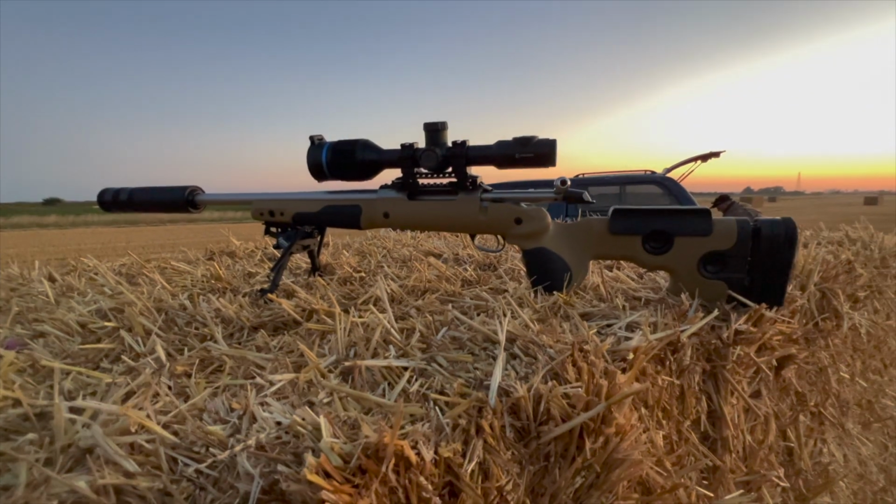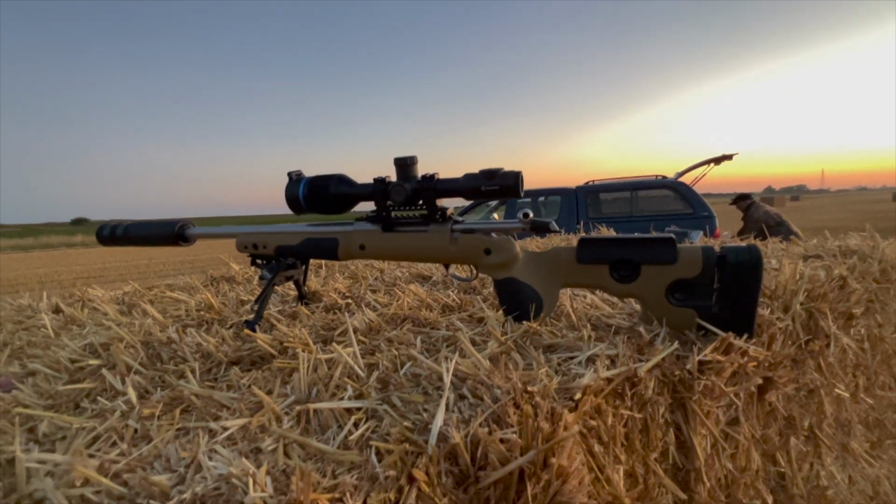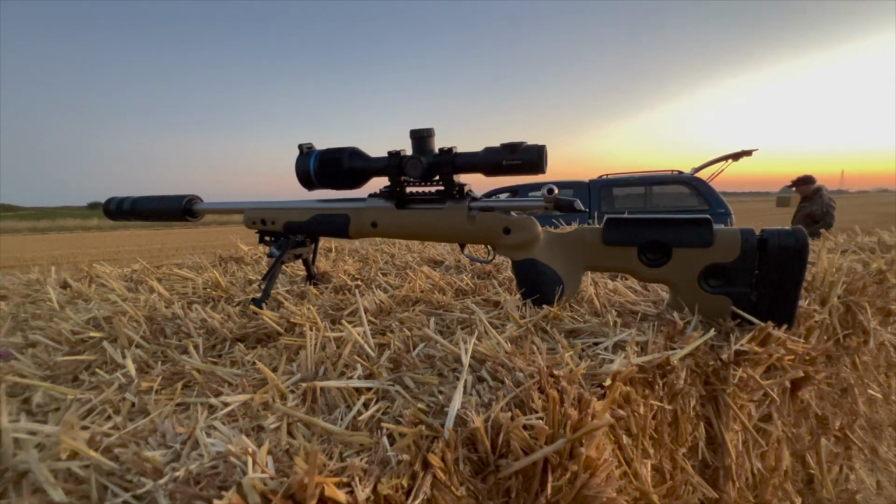So guys, sorry I didn't come back earlier. I said I was going to come back once the scope was on. So the scope's just on. Just come down to the field to zero it in now. Then we're going to head out foxing. Myself and Robin are going to head out foxing tonight.